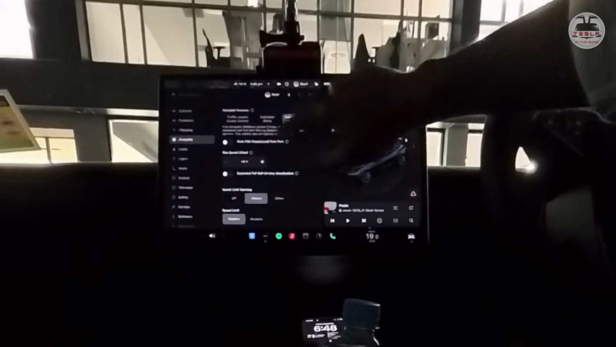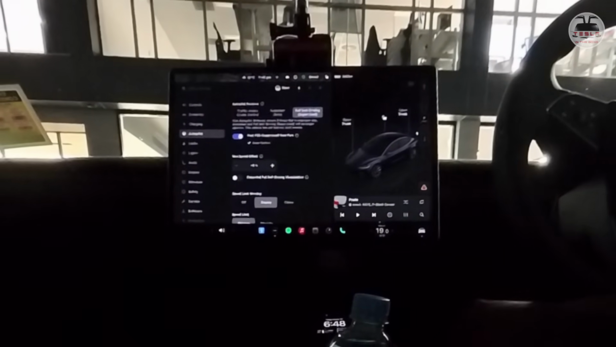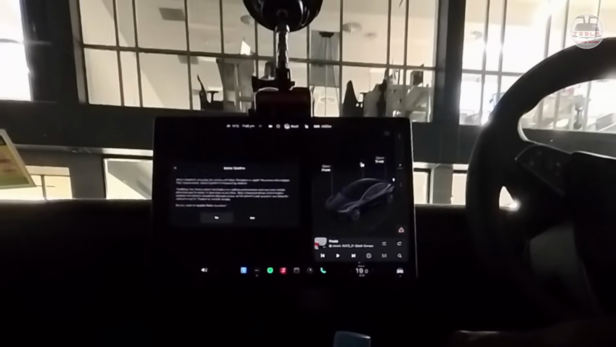And the next one, it says you can start FSD supervised from park. Yes, let's turn that on. Let's do that. And you can say brake confirm. We'll check that, we'll disable that. It says when disabled, pressing the button will allow autopilot to apply brakes and engage FSD. The brake confirm is enabled by default. Let's take that off.